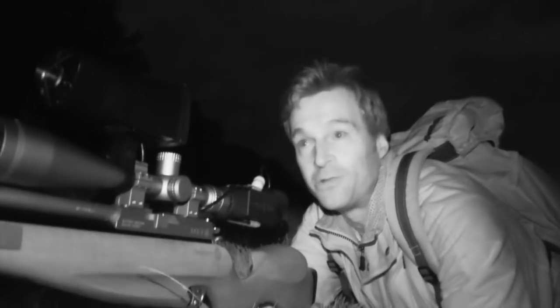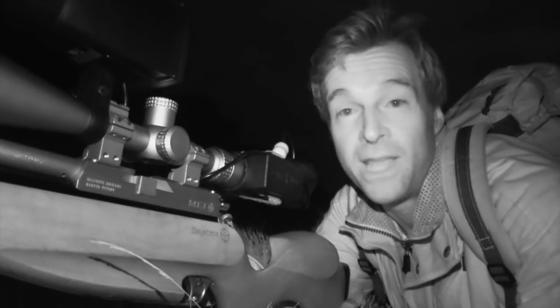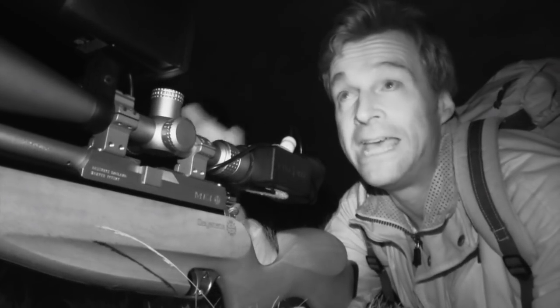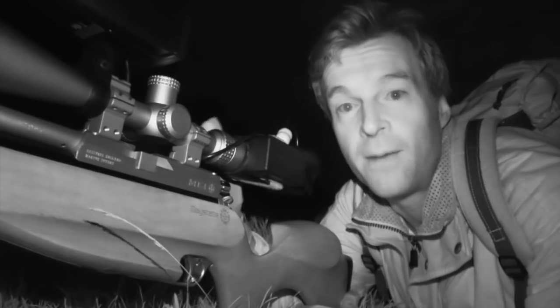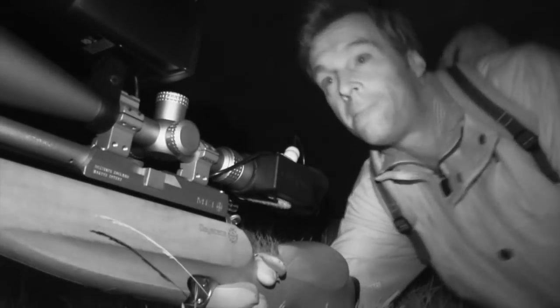That's much more what we want them to drop like. Again, I estimated that about 45 metres. Seems to have dropped very cleanly. Nice clean kill, just what we want. Good thing also is I've just noticed, as I was stalking up the hill then, the breeze does seem to have picked up just a little bit, and that will hopefully just help to mask our sounds a bit more. Right, let's get that one picked up.